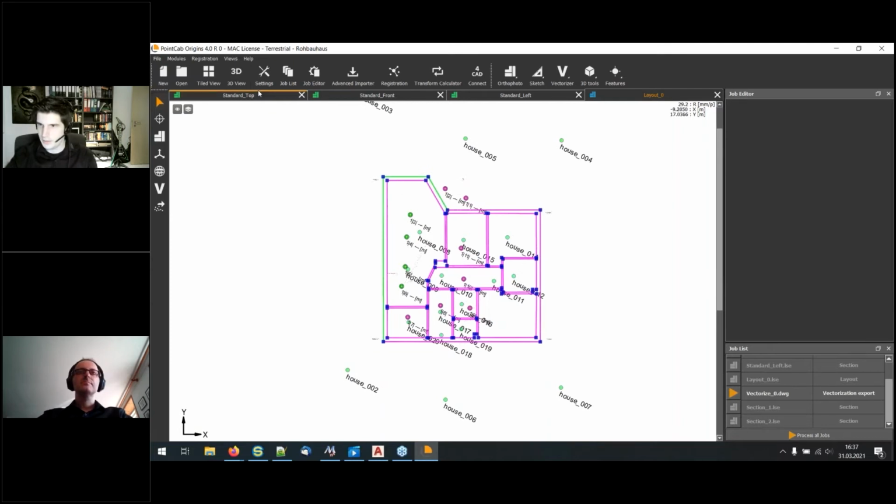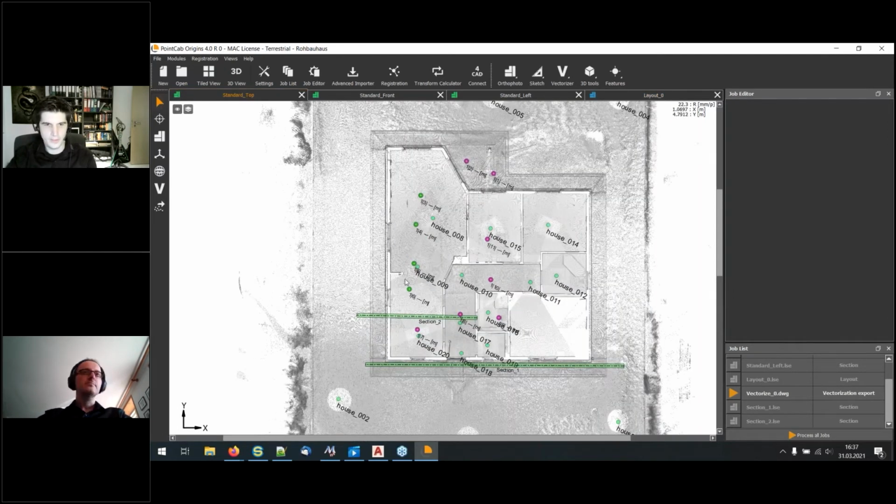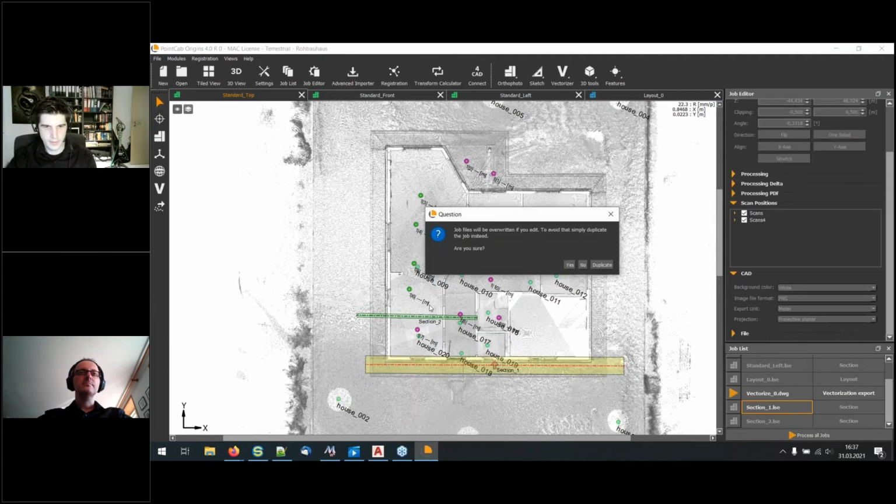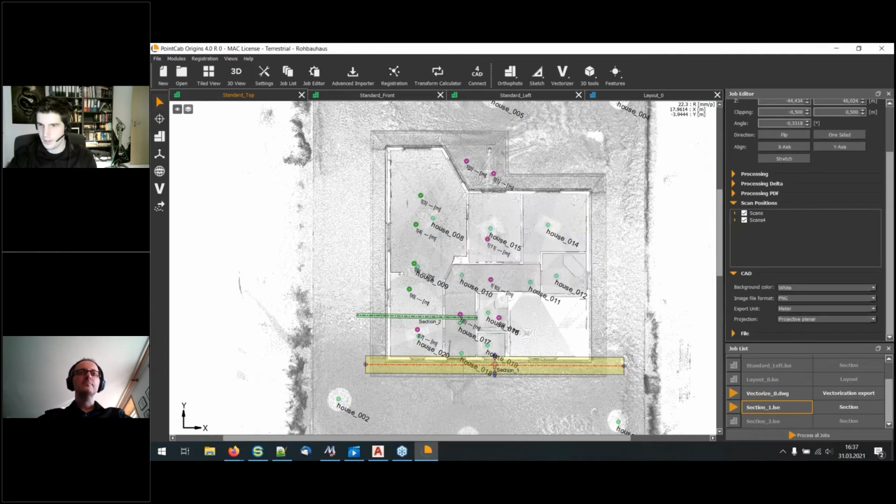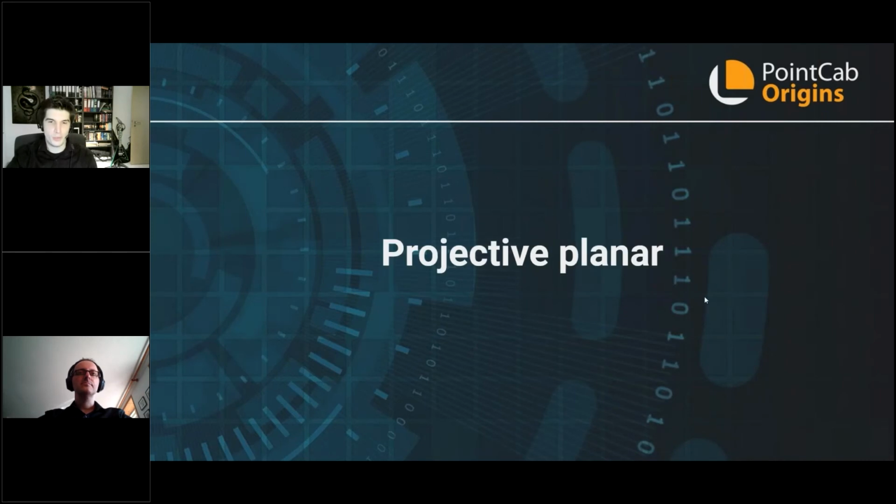All right, that was it for the layers. Let's go to the next thing. Let's edit this one. We have the layers. We have projective planar. What is projective planar?